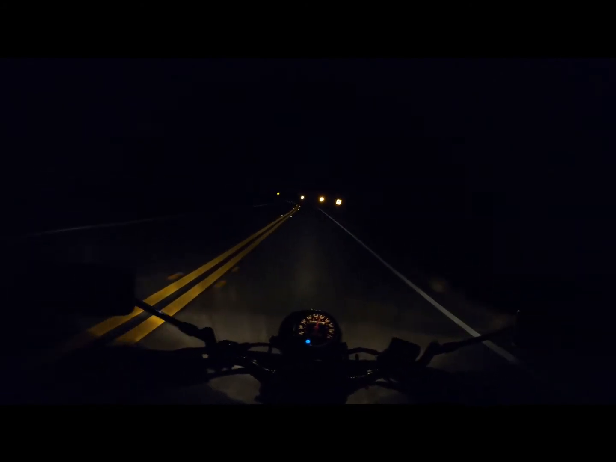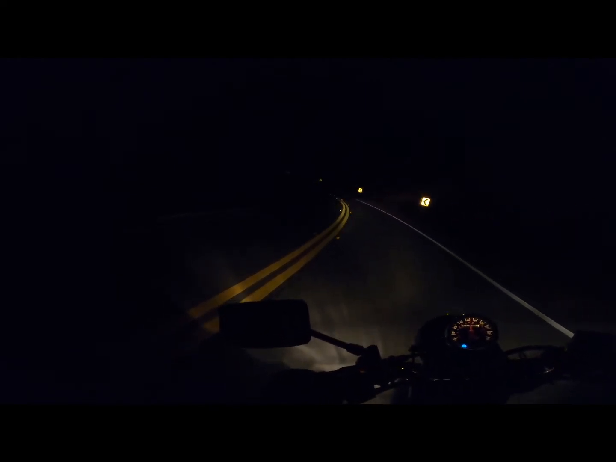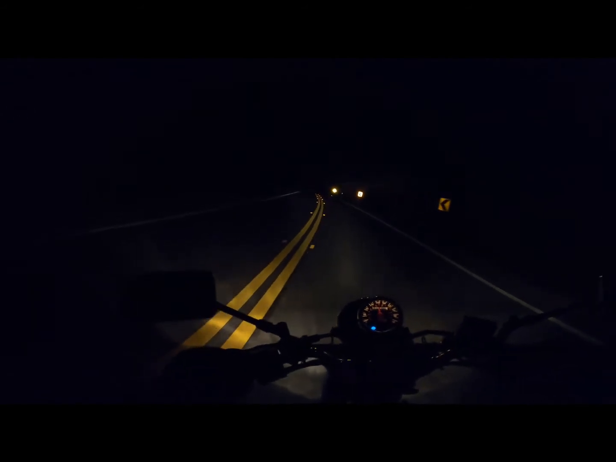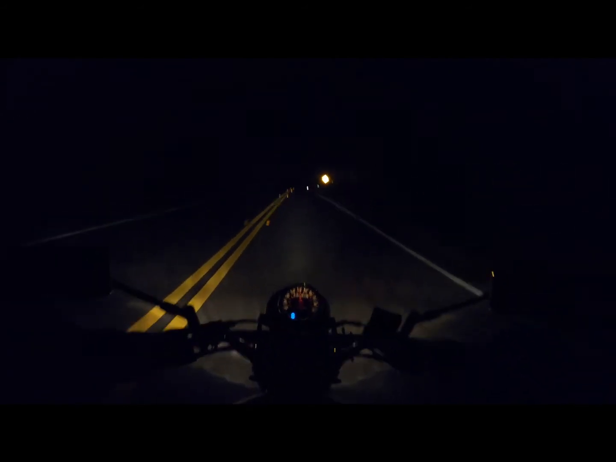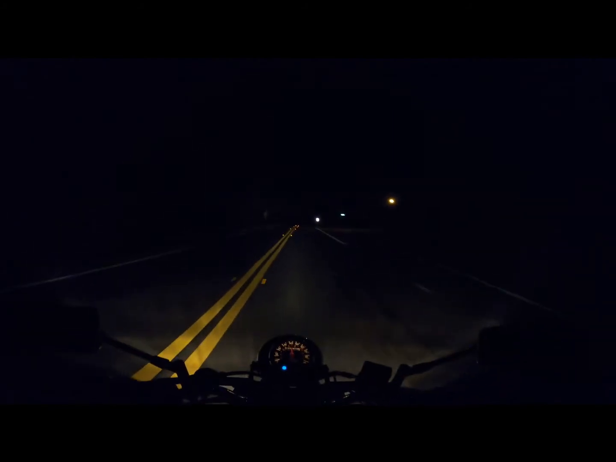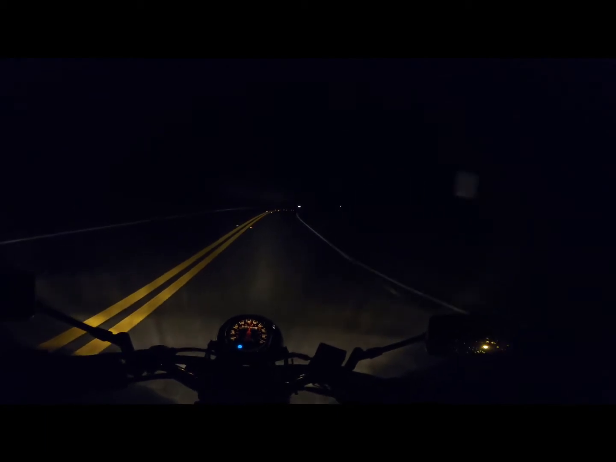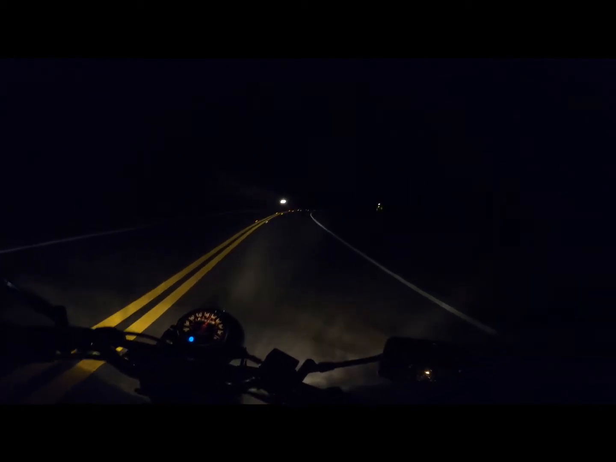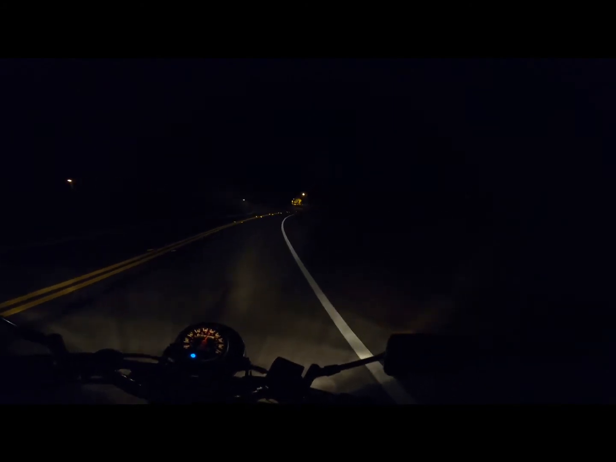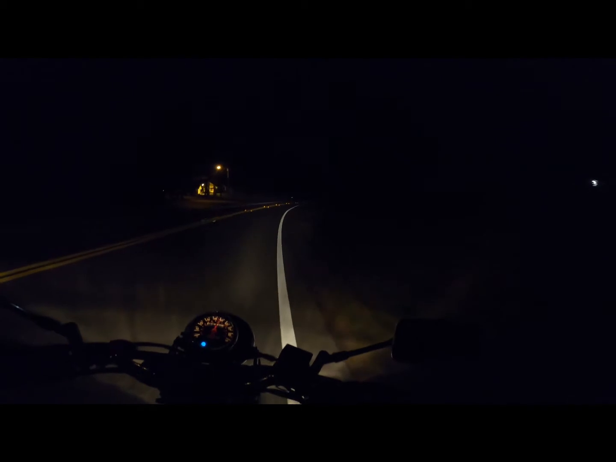Oh my gosh, this motorcycle handles so nicely through twisties. It handles like a charm, like a king, like a sword. It's like a razor blade through the twisties. This thing is just a nice handling bike. It is extremely comfortable. The other bike though, the suspension on it wasn't so great, so my back hurt a lot.